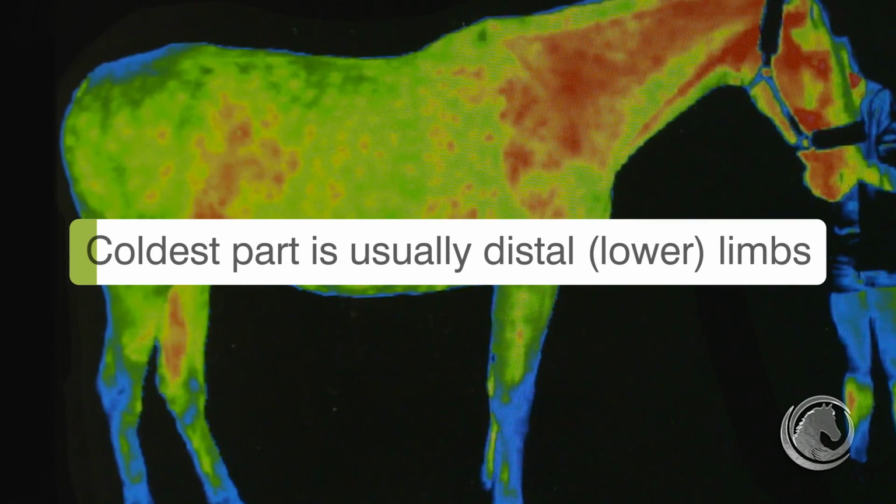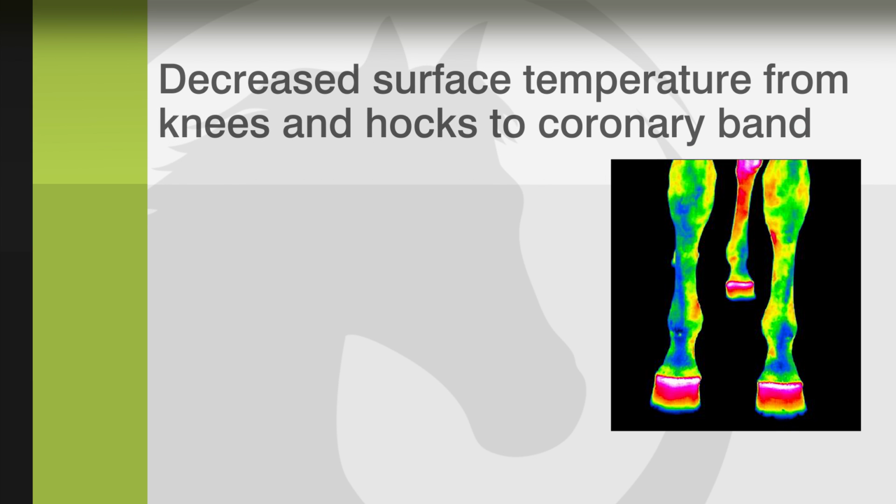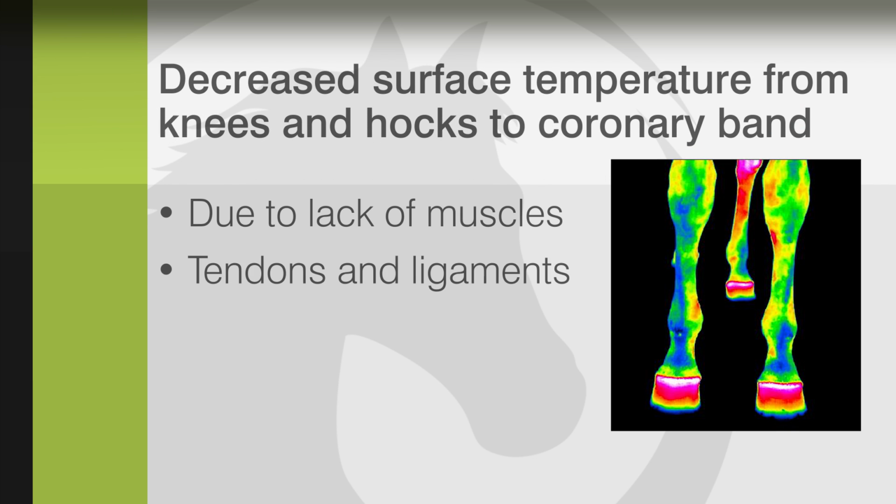The coldest areas in a horse are represented in the distal part of the limb, so the carpus and tarsus, going down to the feet, we see decreased temperature because both areas don't have muscles, they have only tendons and ligaments which have less blood supply.